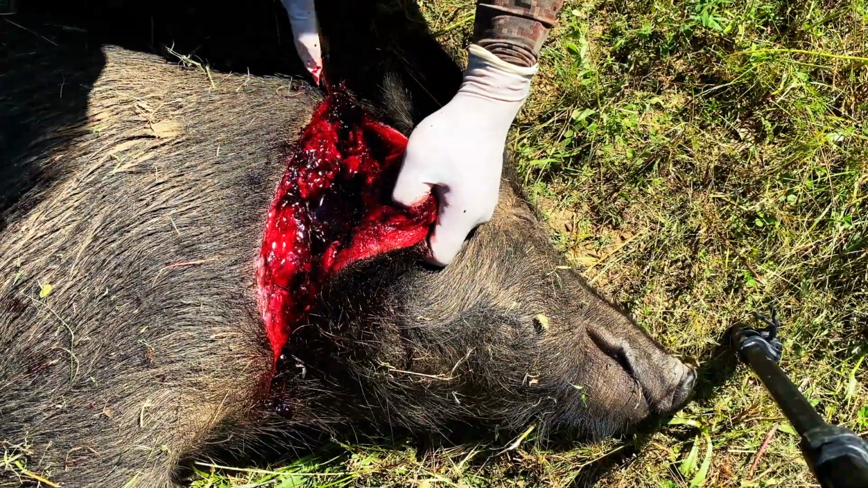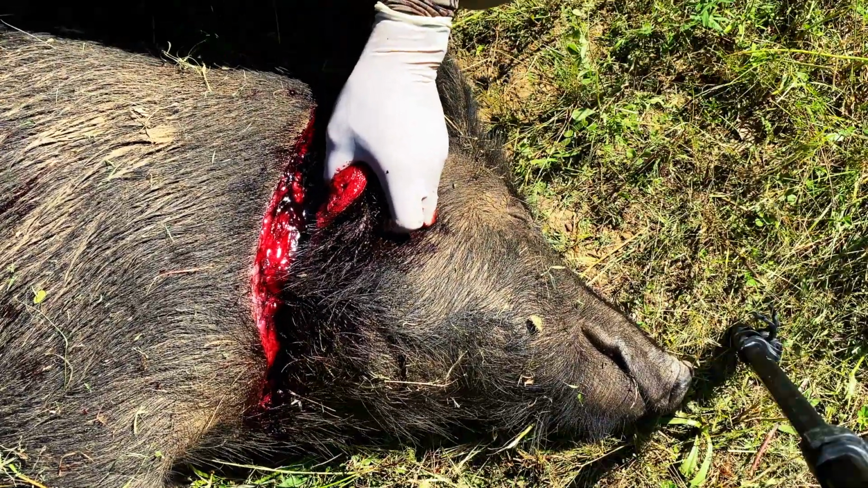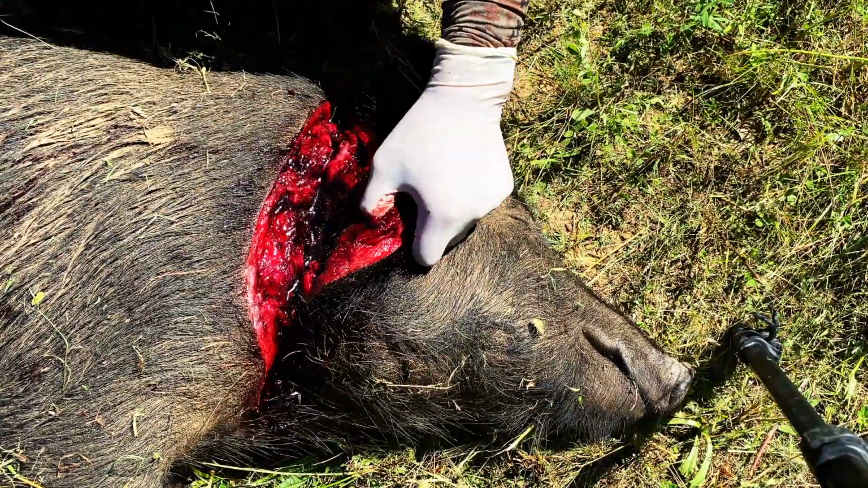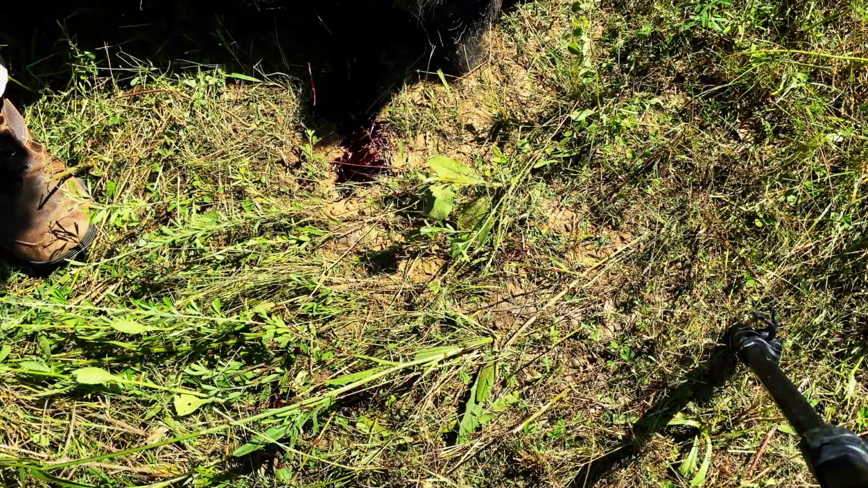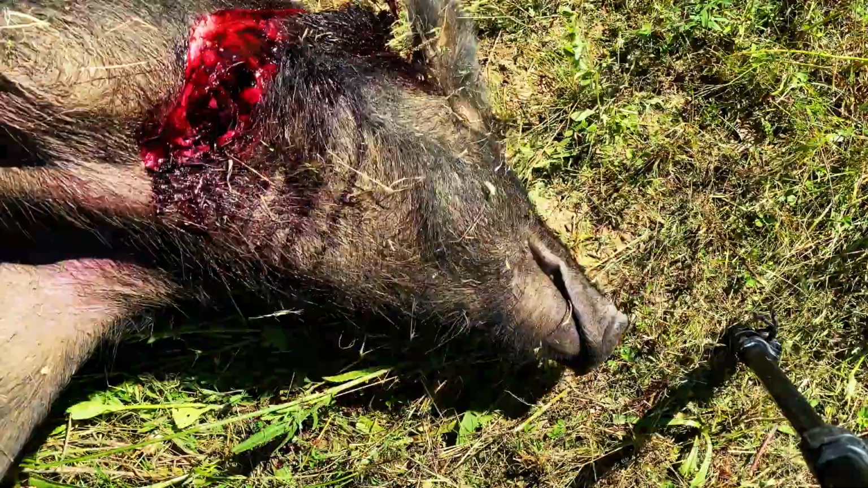Yeah, I guess there was just enough damage. And I don't know how far the bullet went in. I didn't even check to see if it exited. Let me roll her over. I don't think the bullet went through. Yeah, there's no exit. Absolutely no exit on the other side.